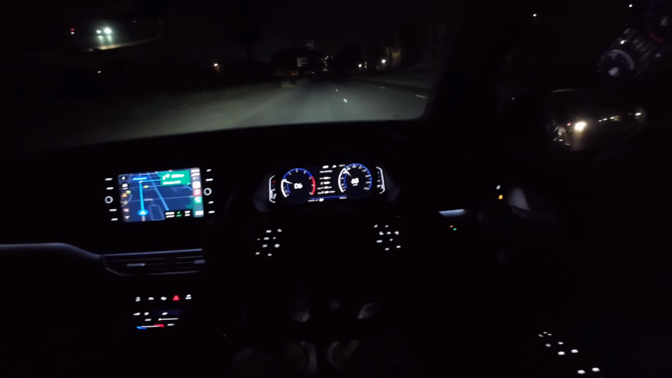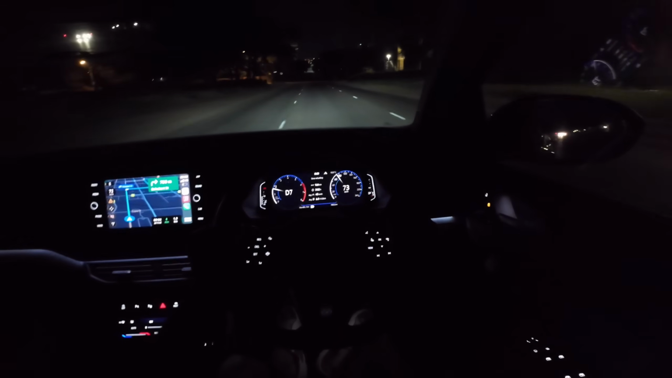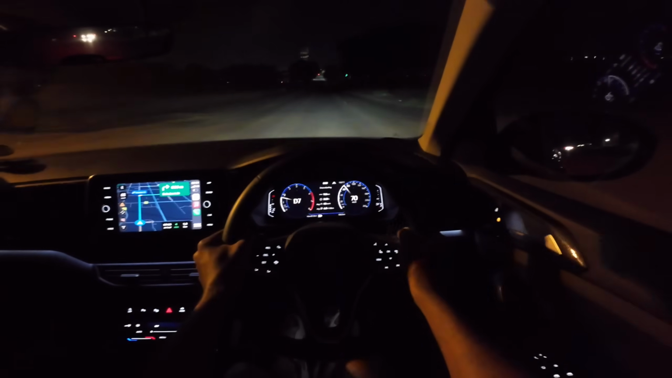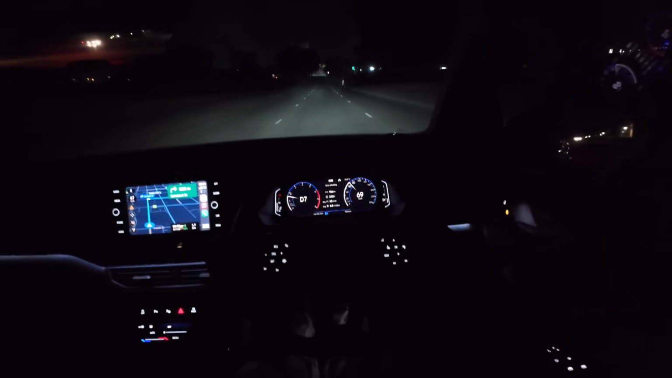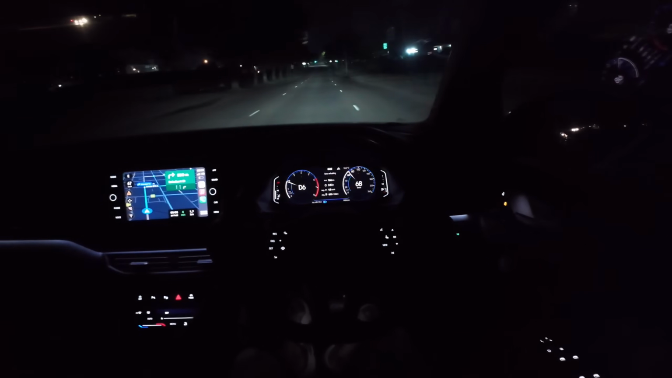For now, let's get this POV out of the way. But at this point, I've pretty much shown you guys everything that I wanted to show you in terms of this night POV. Look at that. See how it just spreads around.